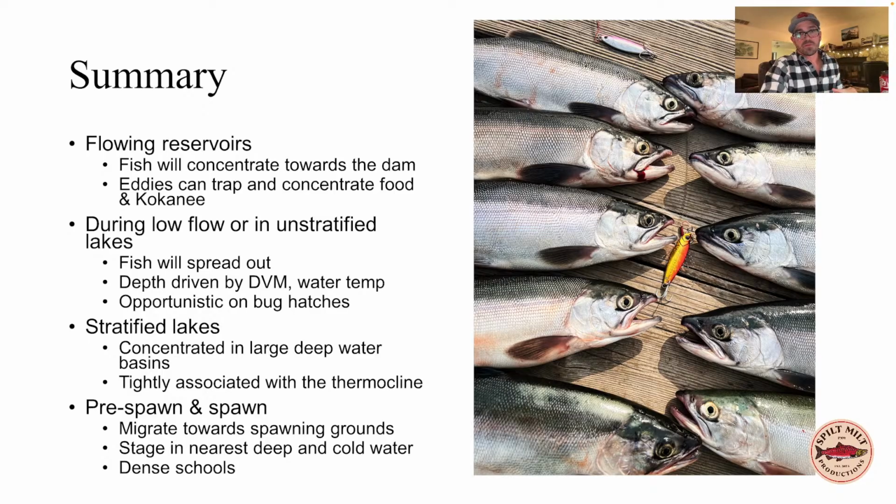During low flow or in unstratified lakes, fish are going to spread out. The kokanee depth is going to be driven by their diel vertical migration and also by water temperatures. So even though the lake's not stratified yet, there's still going to be some optimal temperature in there. It might not be on the surface. It might be at 10 feet, might be at 15 feet. You just got to find it, okay?